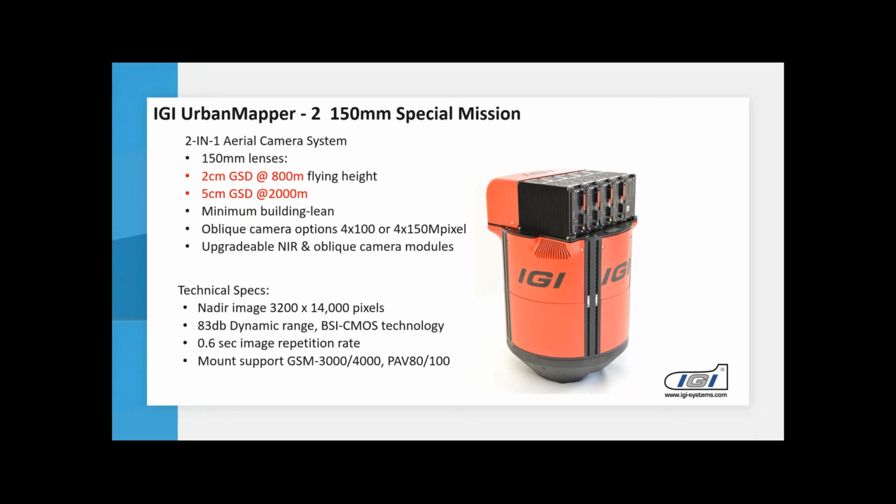That's a bit surprising now, but I will try to just focus on the most important topic that I would like to show now at the end. So this was the UrbanMapper 2.